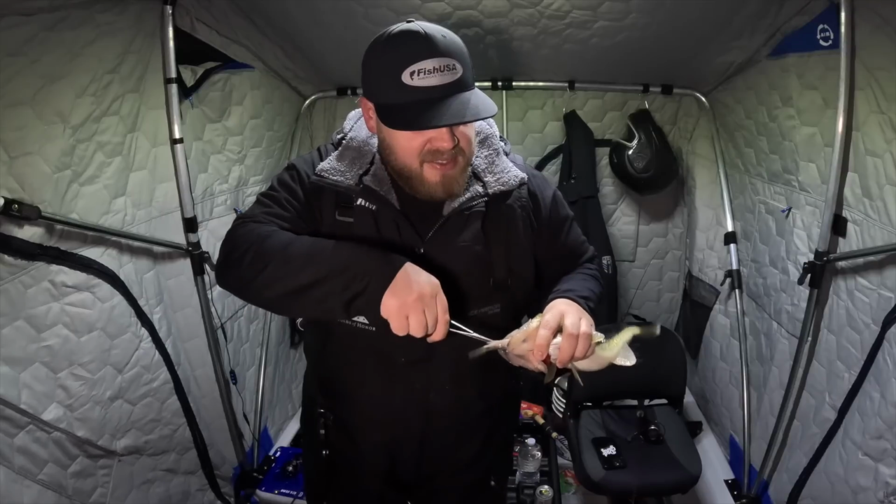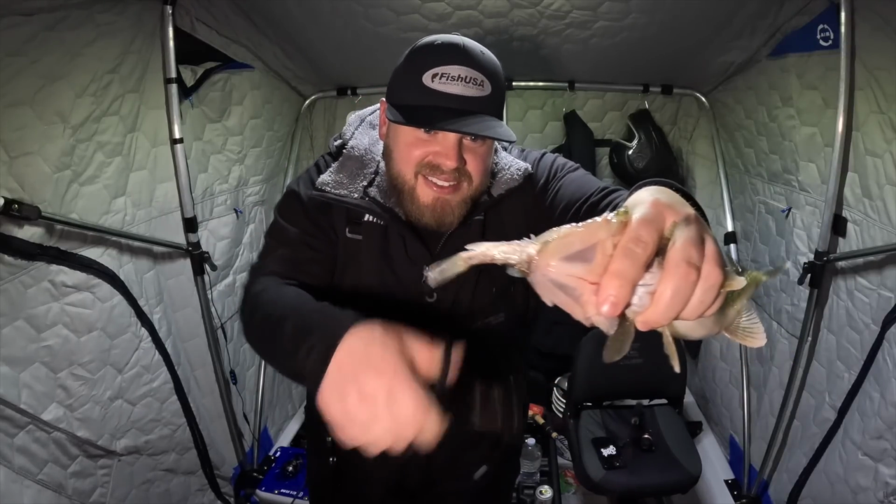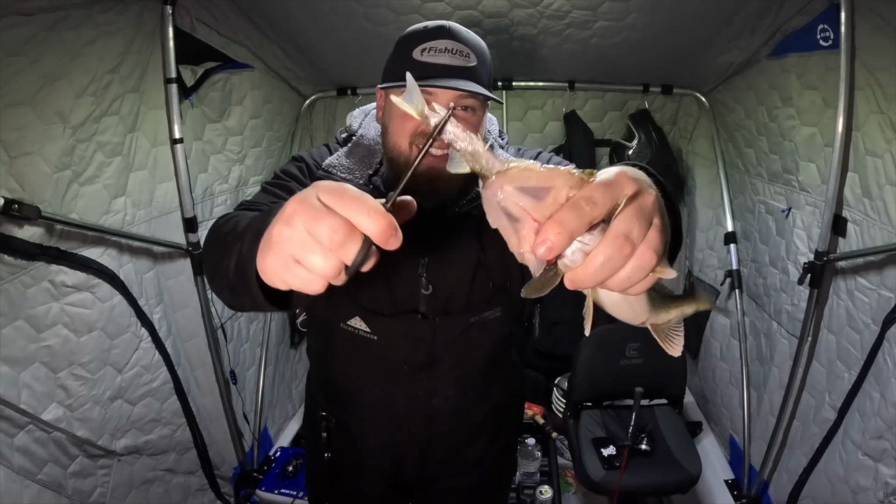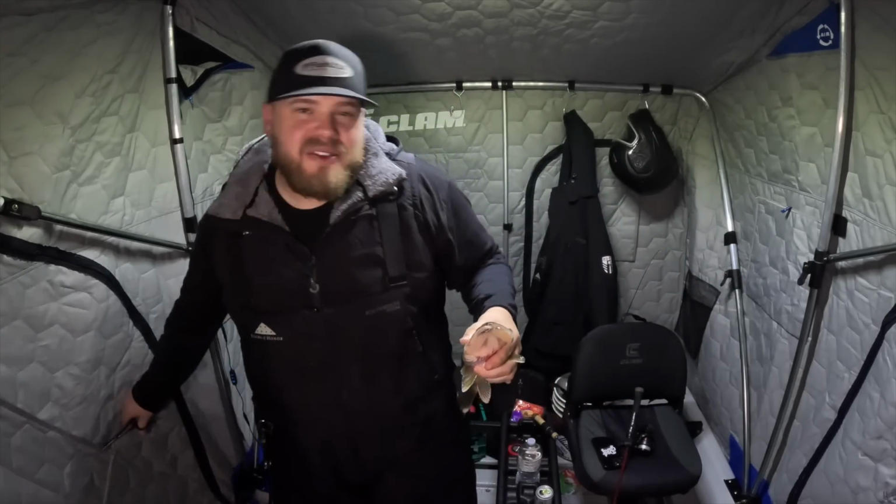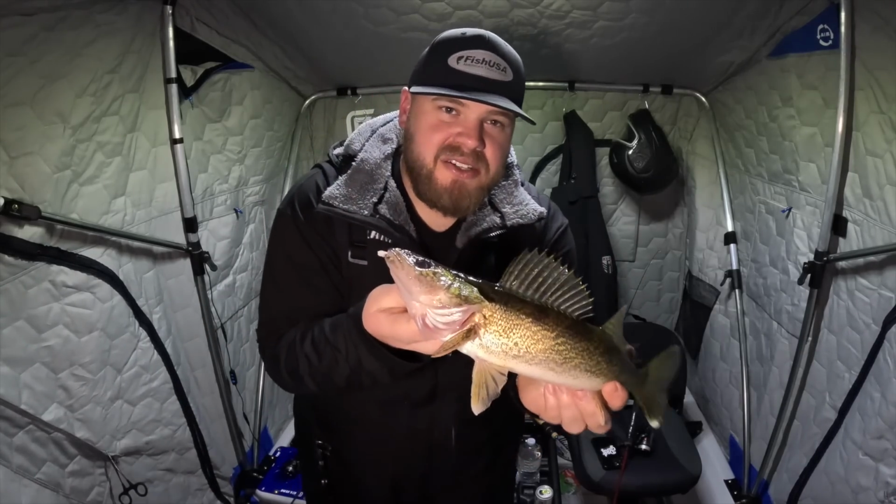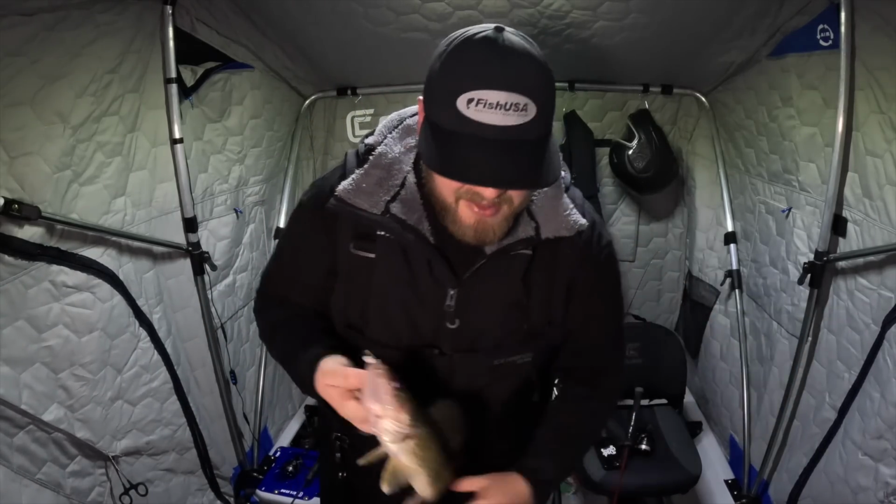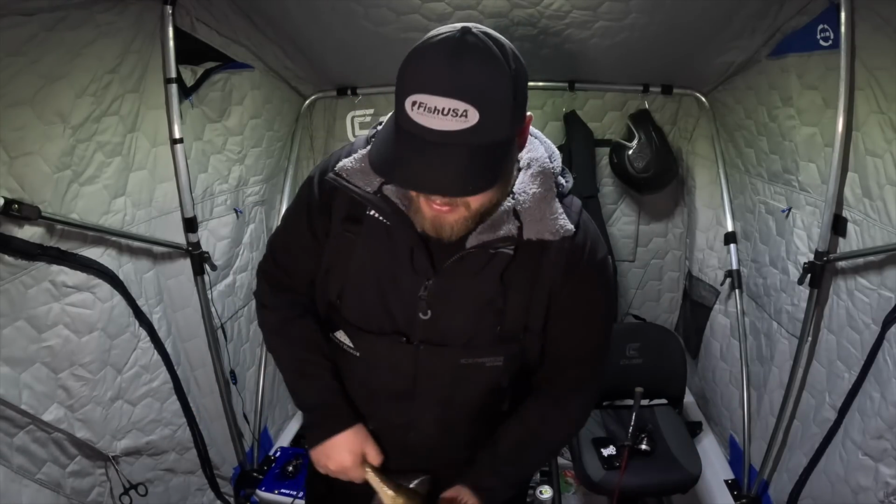But then after the sun sets and things slow down, look at that big old sucker minnow coming out of that thing. Give me that back. Then everything just slows down, and they're moving slower, they're tighter to bottom, and they're just fussier and pickier, but you can still pick a few up on dead sticks.